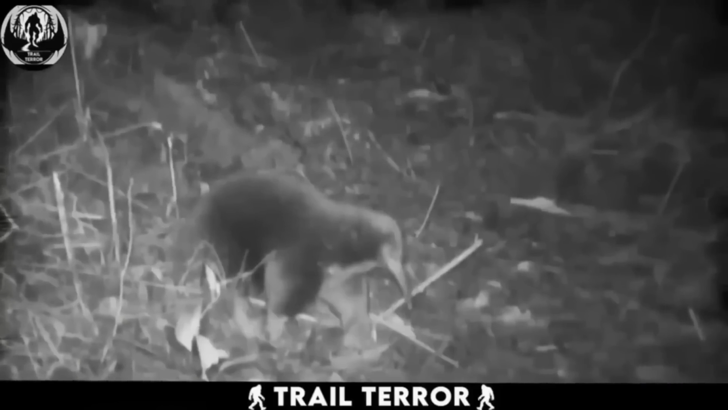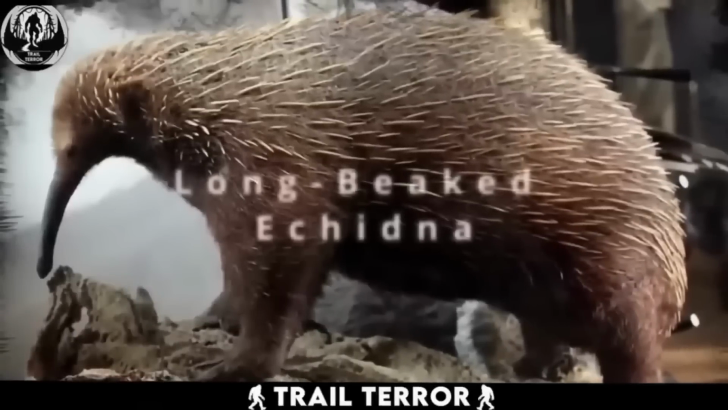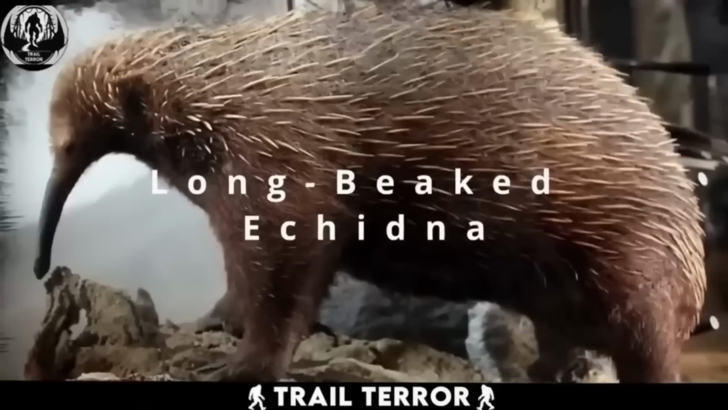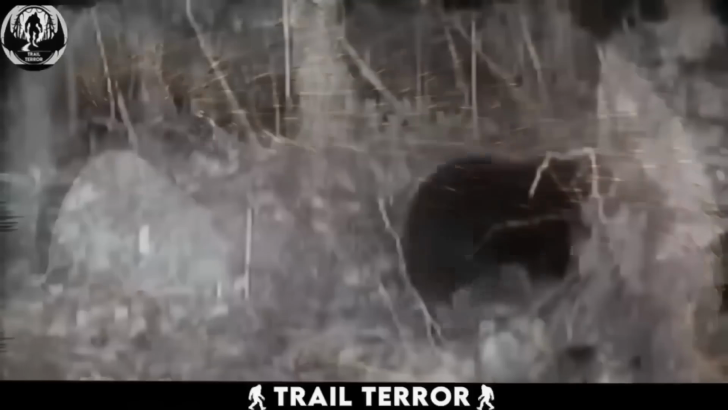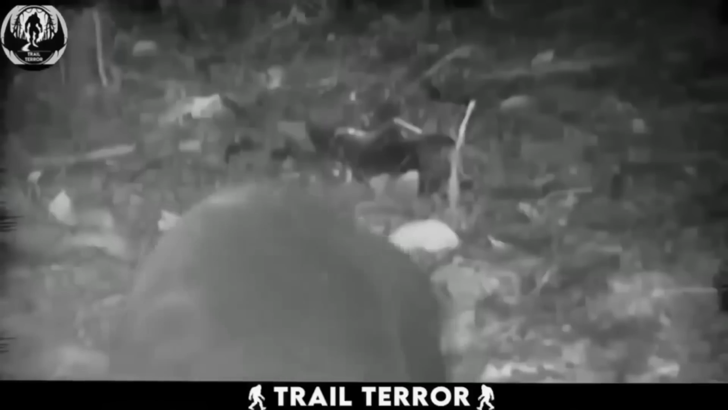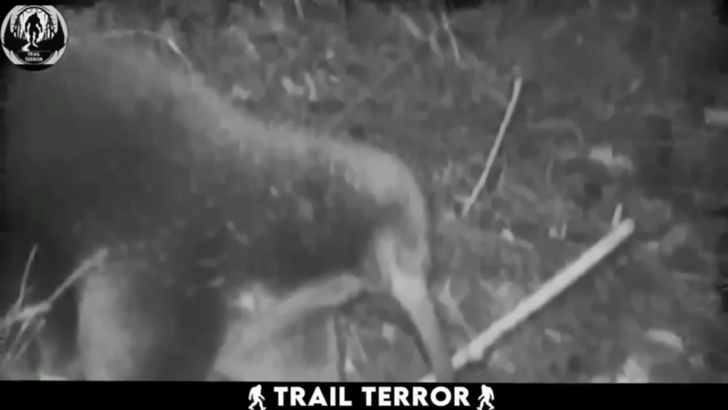This creature, known as the long-beaked echidna, was found in the Indonesian forest, exhibiting spines reminiscent of a hedgehog, the snout of an anteater, and the feet of a mole. Long considered extinct, the long-beaked echidna surprised scientists with its reappearance in the Cyclops Mountains of Indonesia, more than 60 years after its presumed extinction. This discovery is remarkable, and it sparks the possibility that other extinct animals might also reappear in the future.